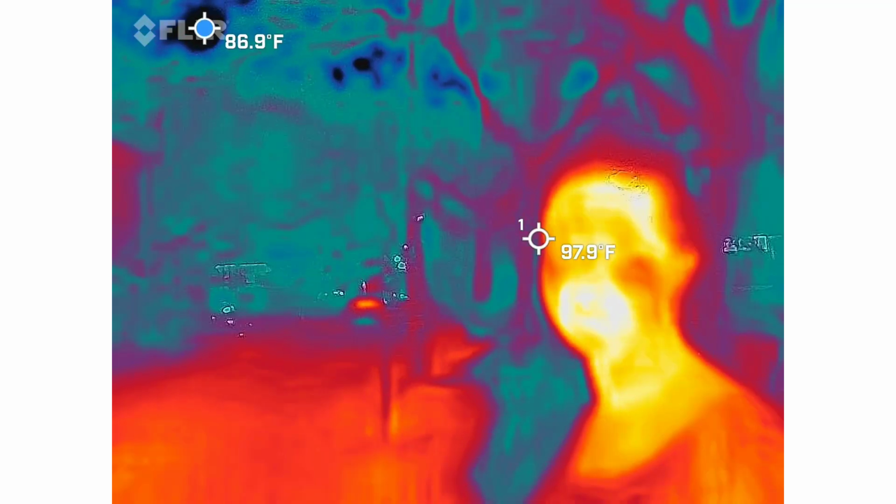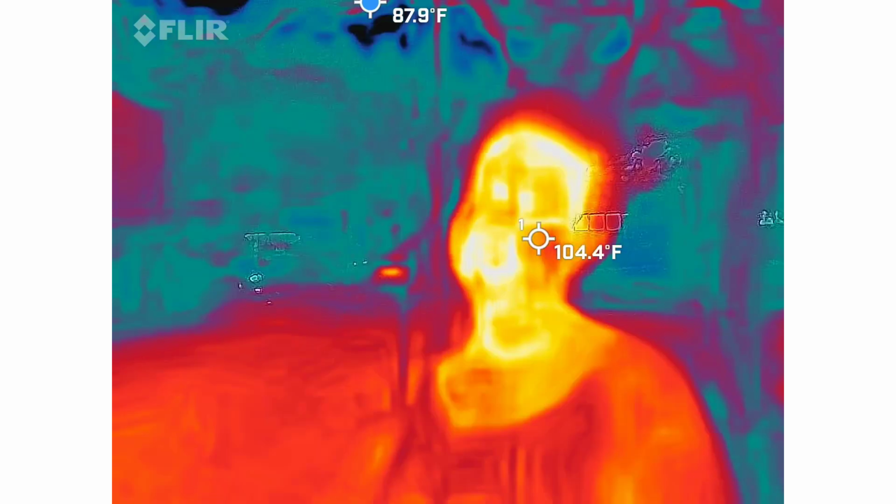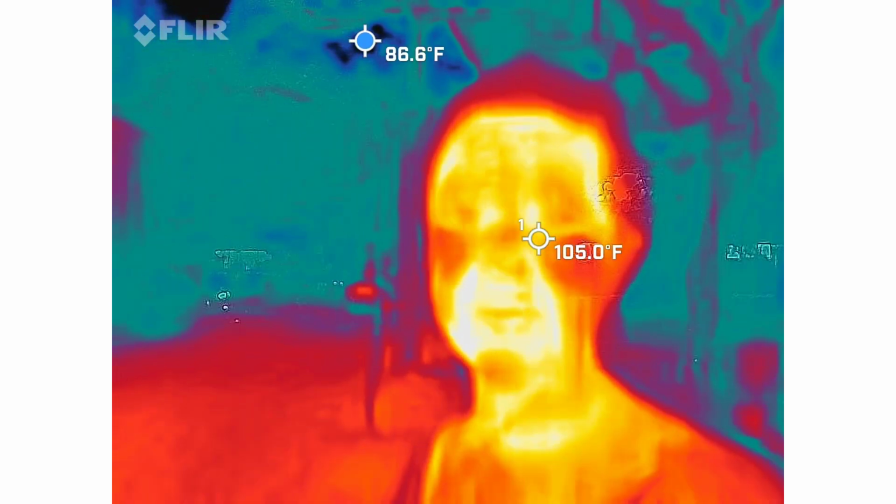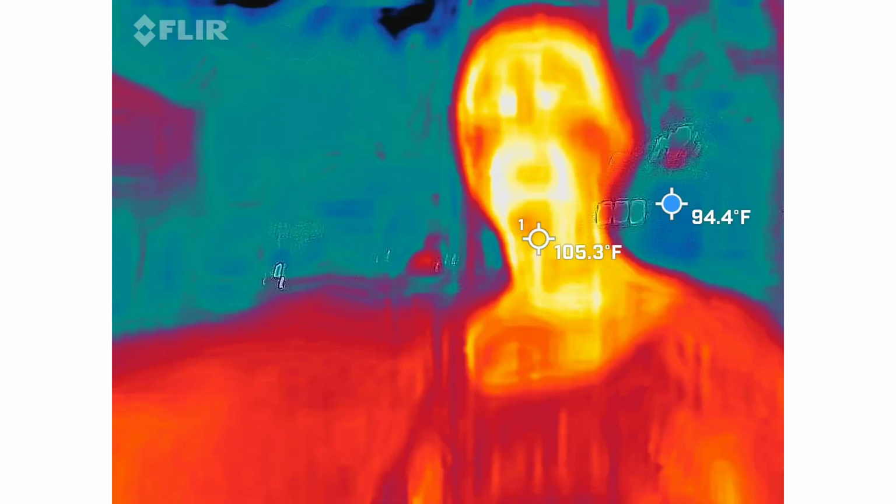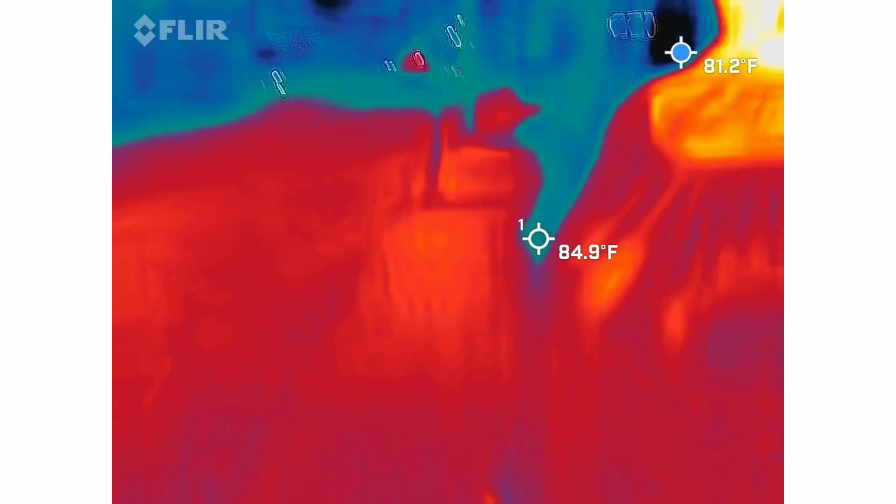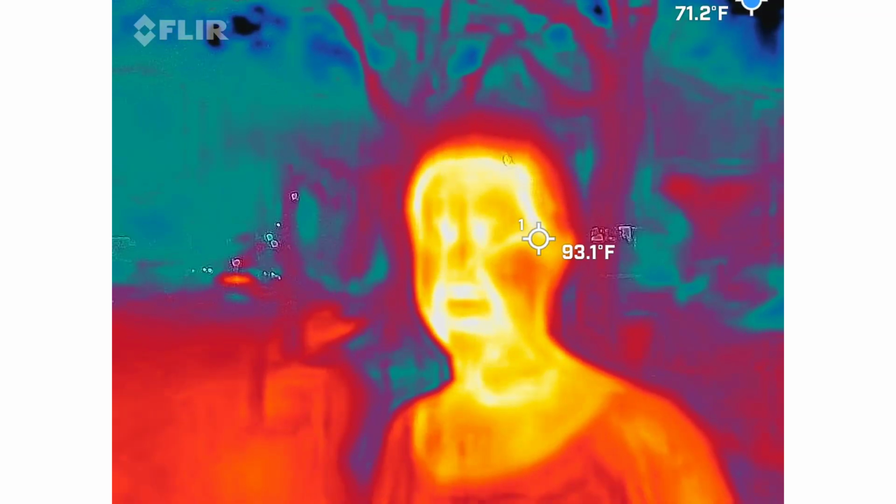Here's why the place is haunted. Well, now I know why you're a hothead, because I could see it. That's funny. Your face is 103 degrees, dude. Actually, I'm happy. Stop your video for a second. That's the red square. Okay. It can't be 103 degrees, because that would mean that she has a fever. Oh, now you're 93.0. There we go.